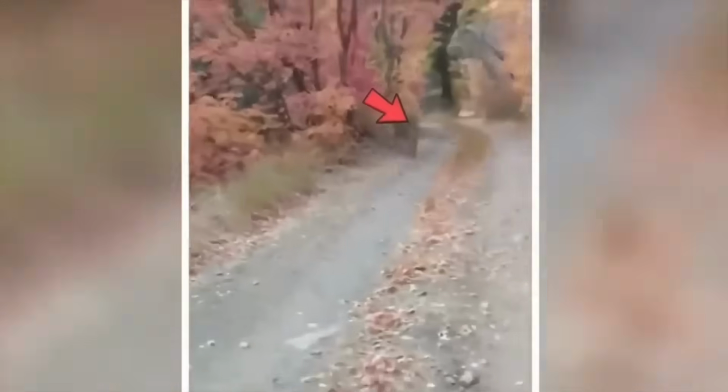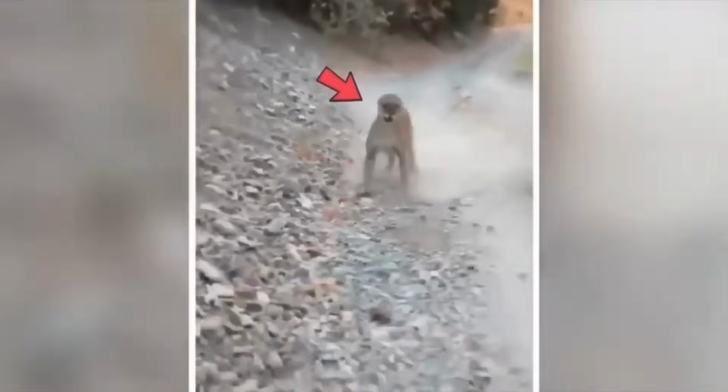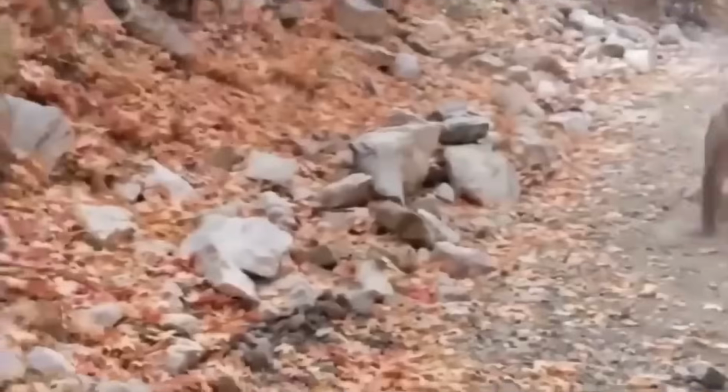A close call. This guy was out in the wilderness filming a video, just minding his own business, when all of a sudden, he sees something bolting towards him like a bat out of hell. And guess what? It's a freaking mountain lion! Yeah, you heard me right. This guy is staring down a big, wild apex predator. But you know what's even crazier? He manages to narrowly escape like a boss. This dude had a seriously close call.